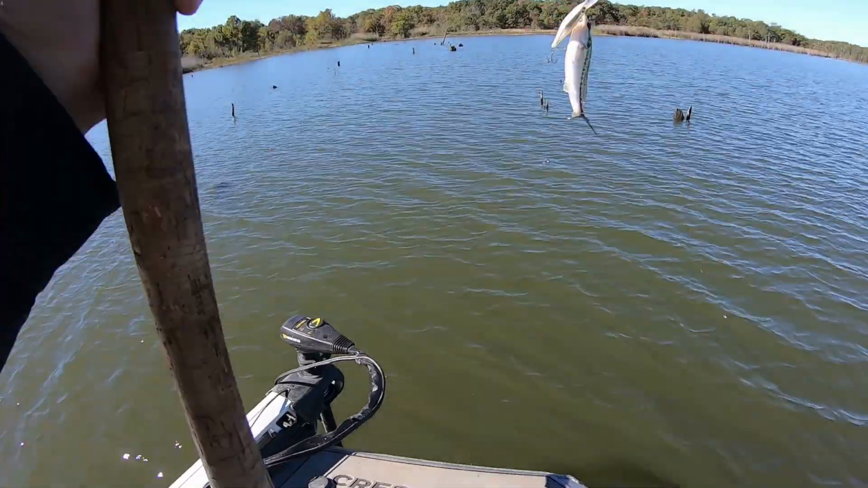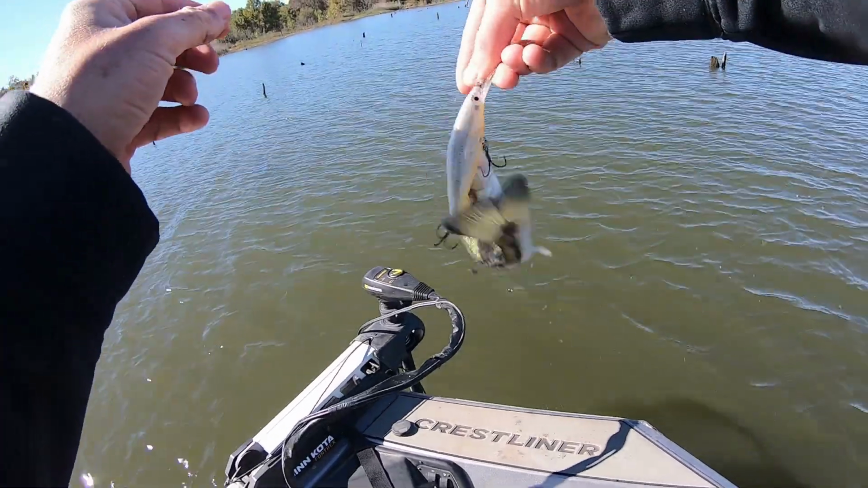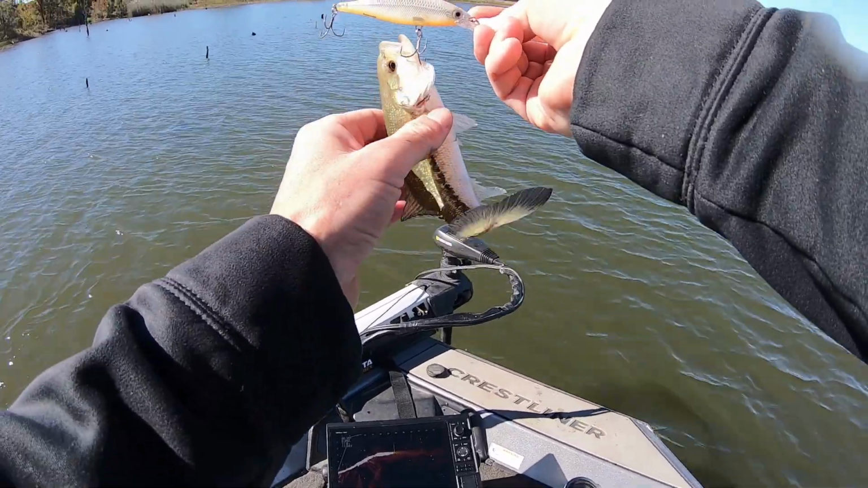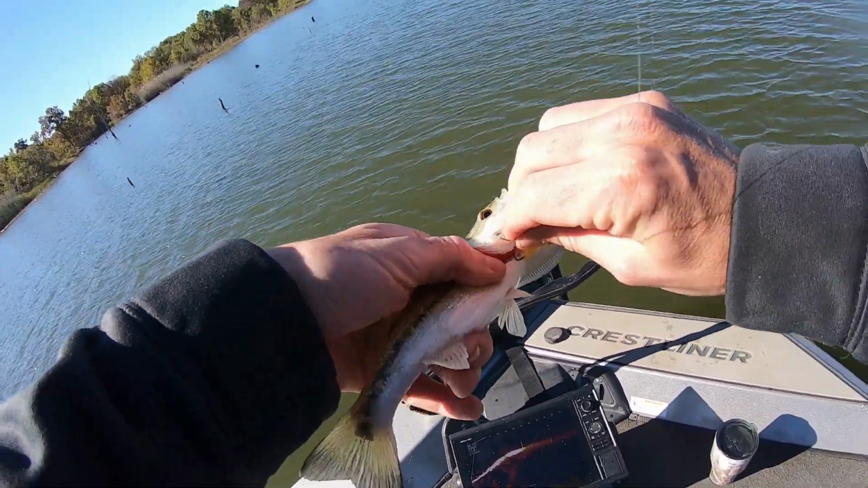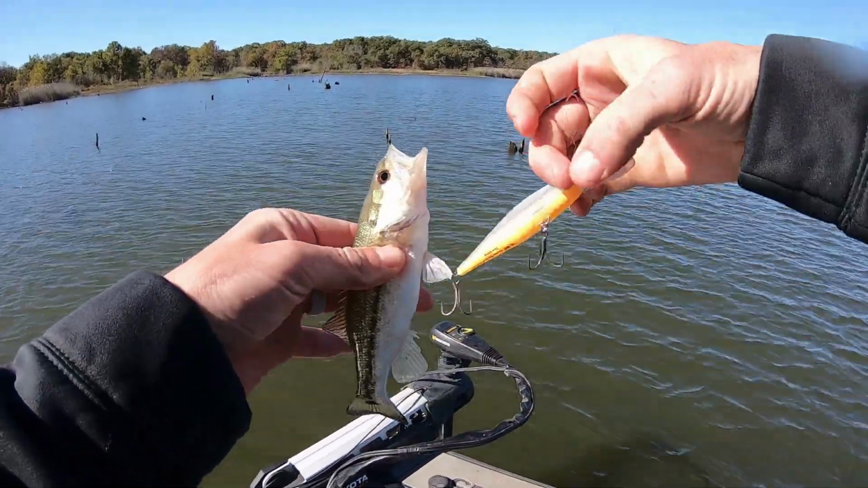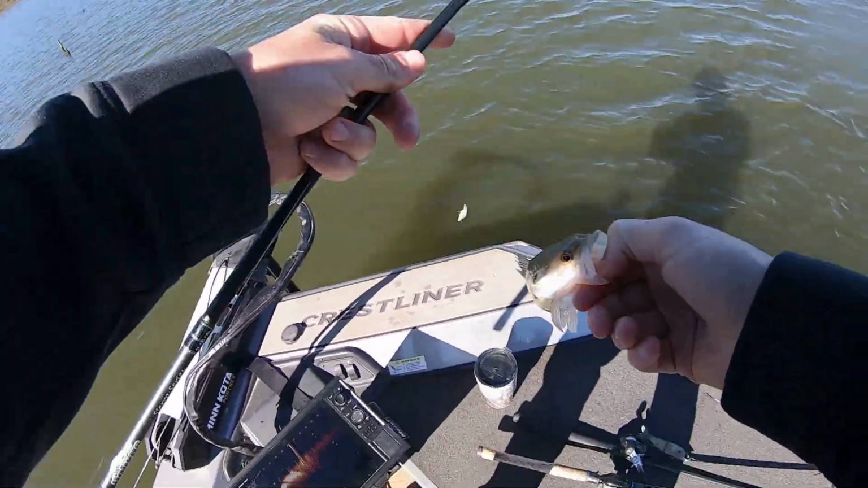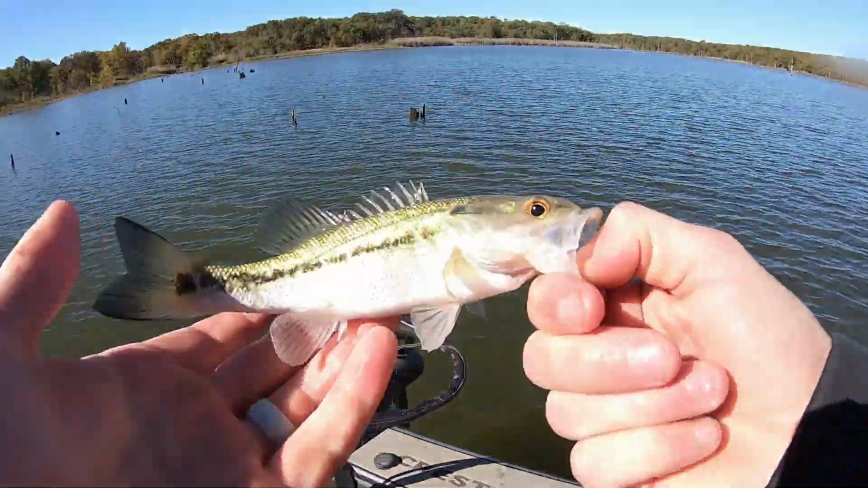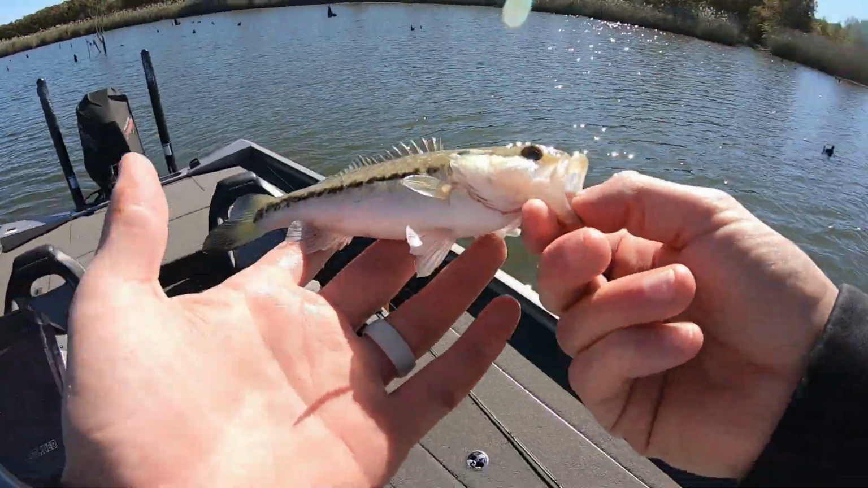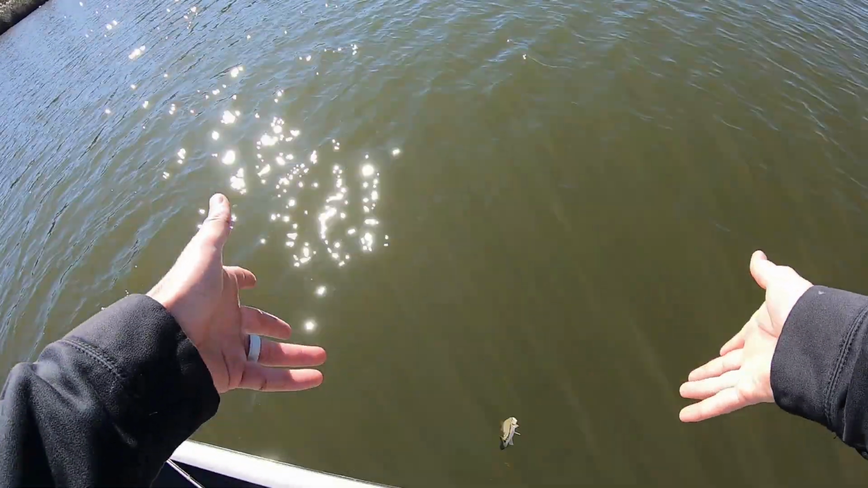What the heck? I didn't even know I had a fish on. I thought I got my bait fouled up. What in the hell? Don't hook me. What are you doing, guy? It's a little spotted bass. Why? I literally didn't even know I had a fish on it. I thought my bait was fouled up. I don't know. He's a little guy. It's ridiculous. I'll put him back in the water. Wow. Bloop.